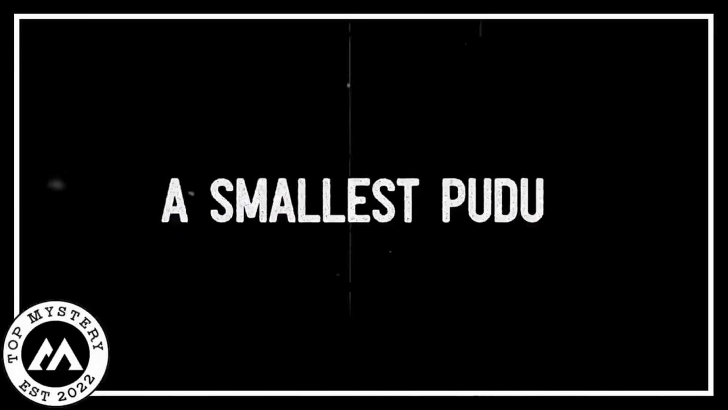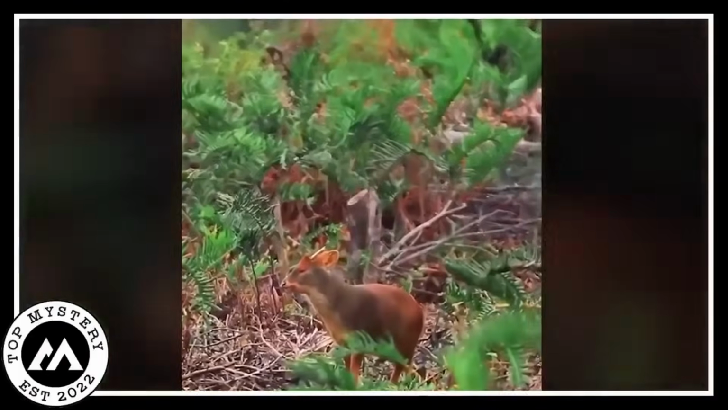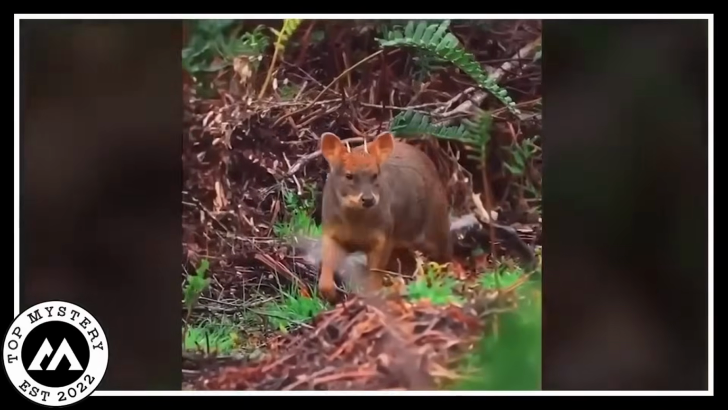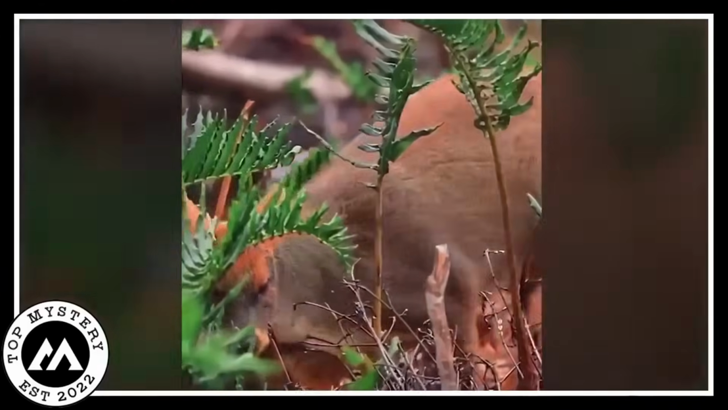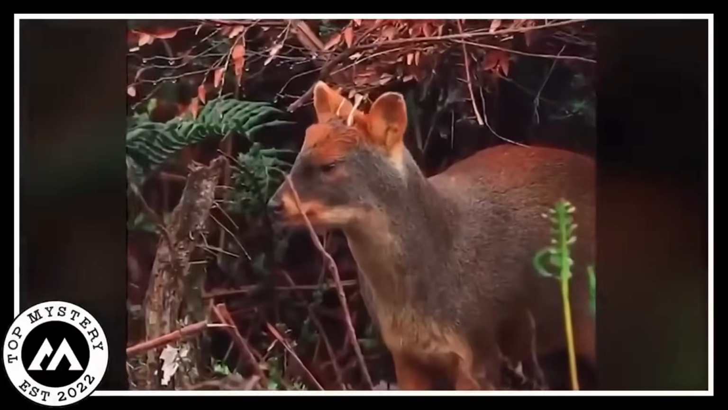The smallest pudu. So there's this adorable video of a trail camera showcasing the pudu, the tiniest deer you ever did see. These little guys are like nature's pocket-sized cuties. They're all about the green life, wandering through the forest in search of some grub.